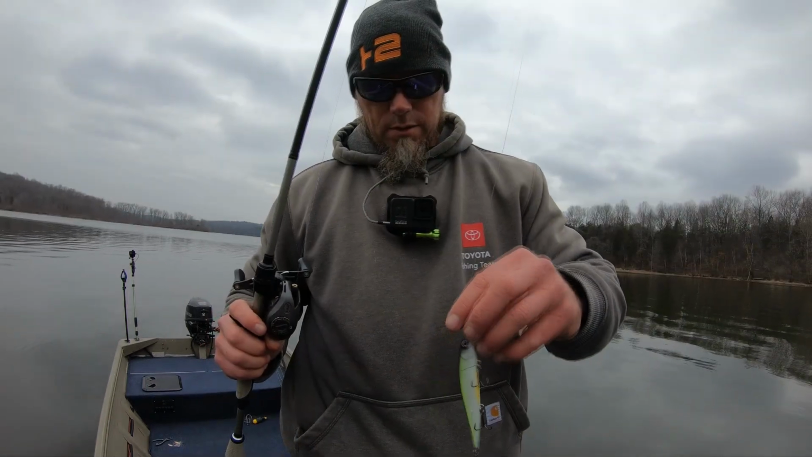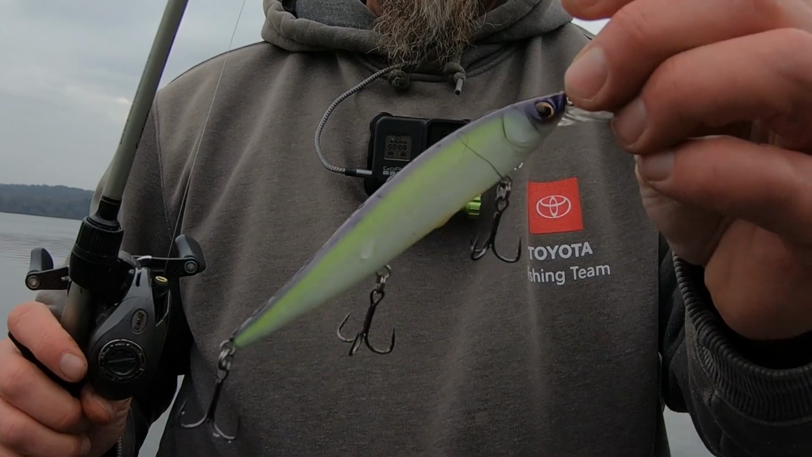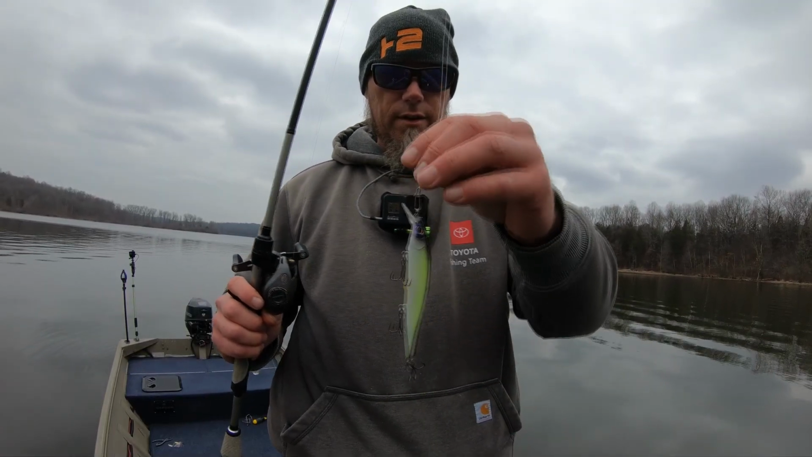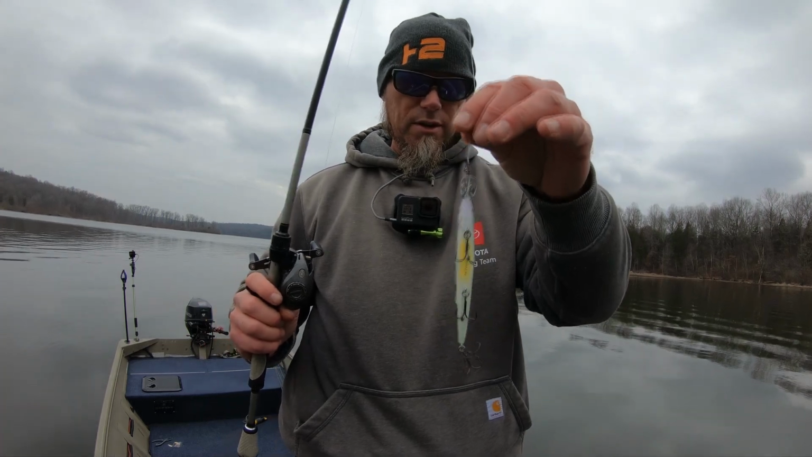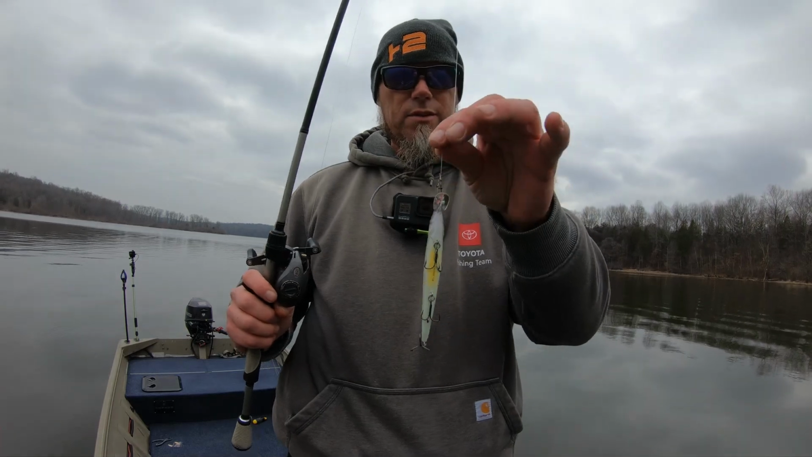Next we're going to do a little bit newer jerkbait that just came out in the market last year. This is the Berkley Stunna 112, and we'll do the 112 plus one in a second. Now this is a slow sinking bait, but we're still going to try to keep it moving to get an accurate representation of how deep it wants to dive.